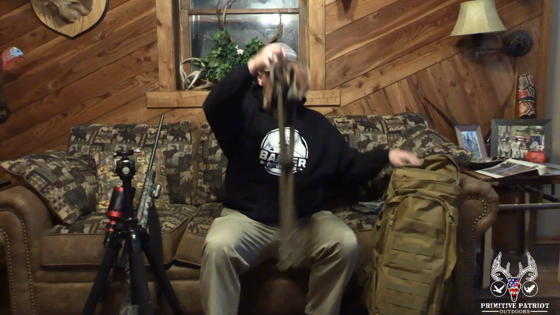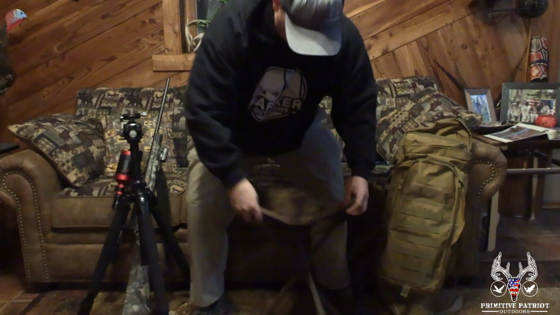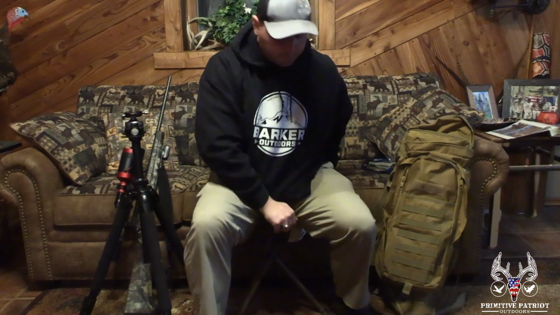So in my pack here, I have just a simple camp stool. Folds out, makes it nice and easy to carry. Gives me high enough up off the ground where I can still see over some goldenrod or small brush, or small corn stalks, whatever the case might be. So I got my chair.